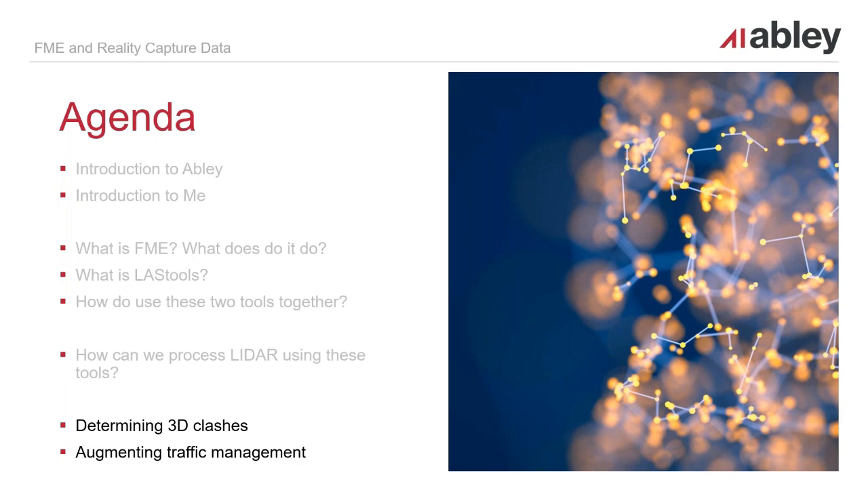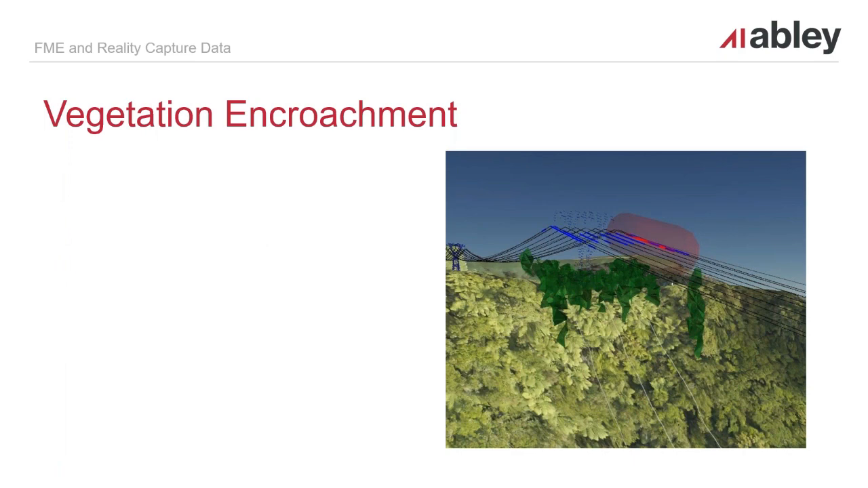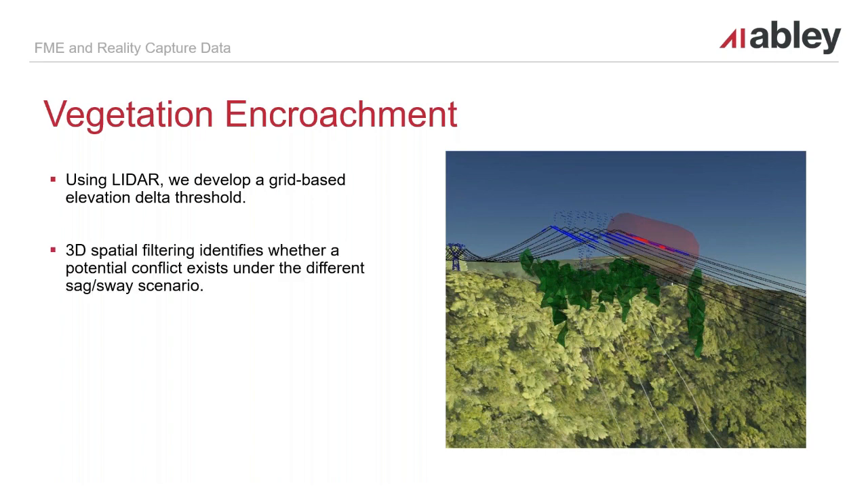So that finishes up my last two live examples. Now I'm just going to talk about a couple other areas where we've used point clouds and that reality capture data and what applications we've used them for.